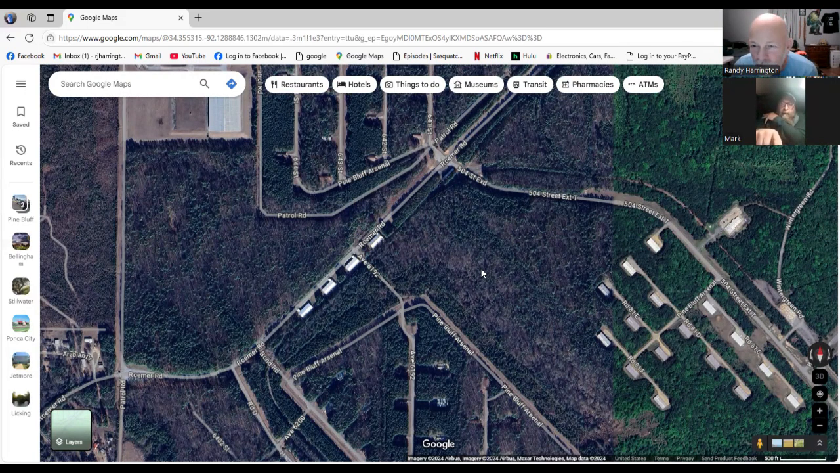I'm sorry about the map, but you see the small buildings there on Romer Road, the four buildings? Those were there. All that to the north was not there.